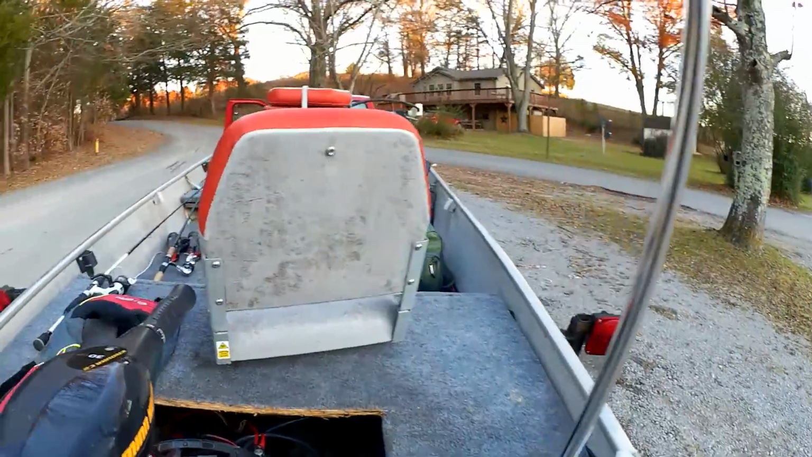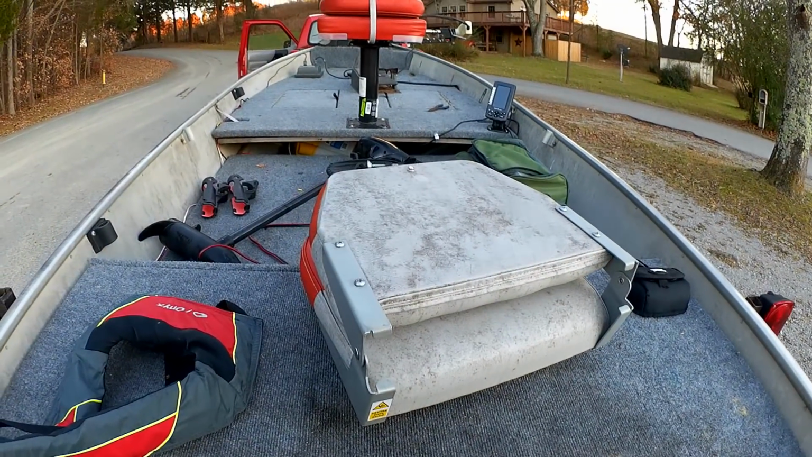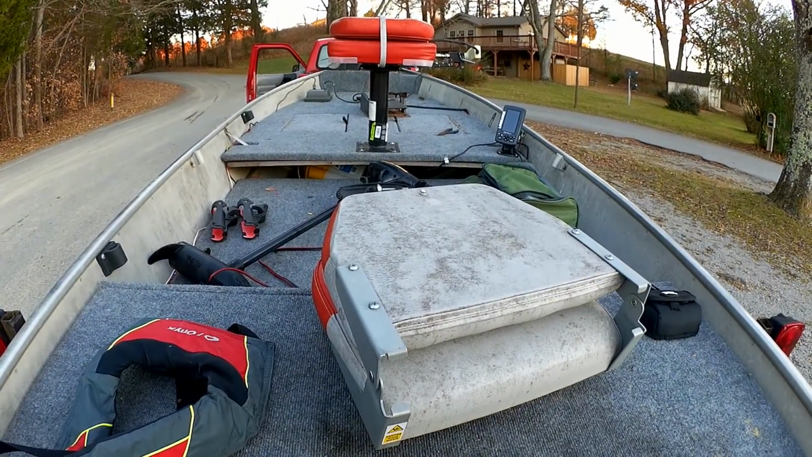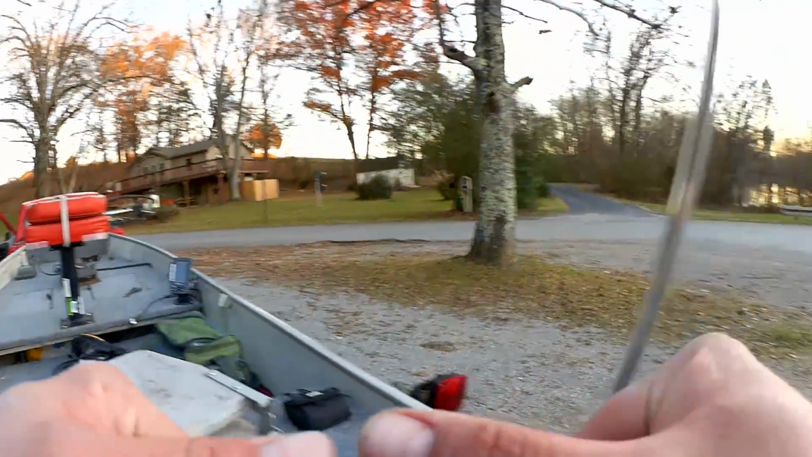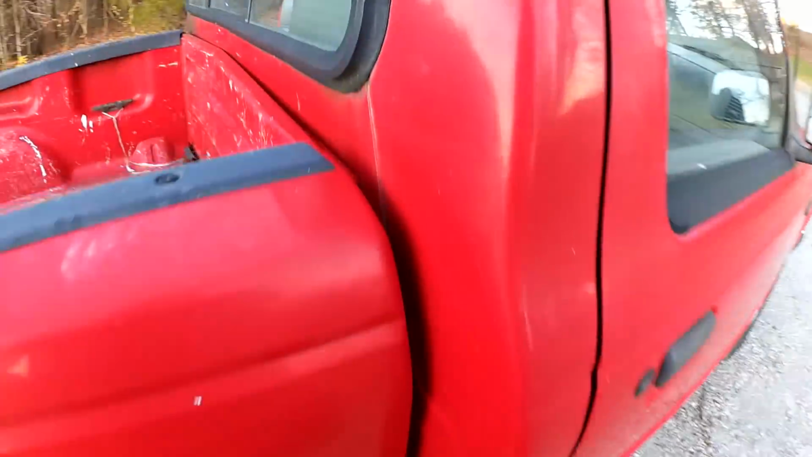All right, so I'm gonna start unhooking all my shit. It's not the fanciest boat out there, but it's mine. And it probably costs less than $500. This battery sure is heavy. And the door's fucking locked.